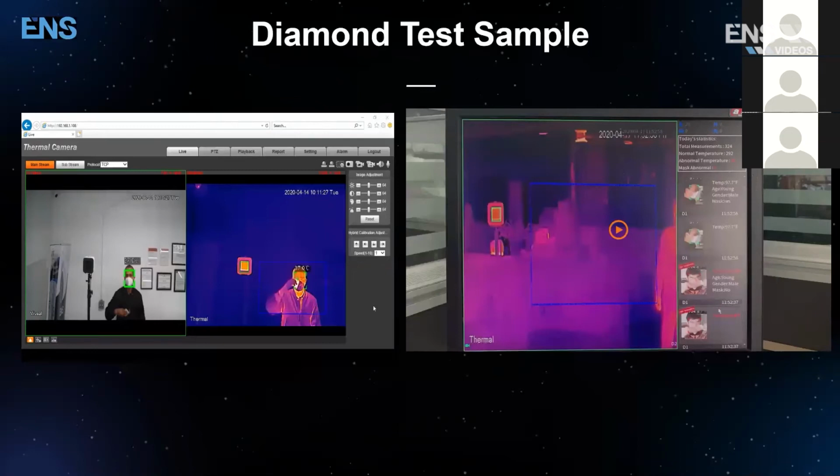And on the top right-hand corner of the target detection box is today's statistics, which include all measurements taken, how many were normal, how many were abnormal, how many were wearing a mask, okay? So this is good information for you to backtrack to see how this system has been functioning on a day-to-day basis. Let's get right into it.